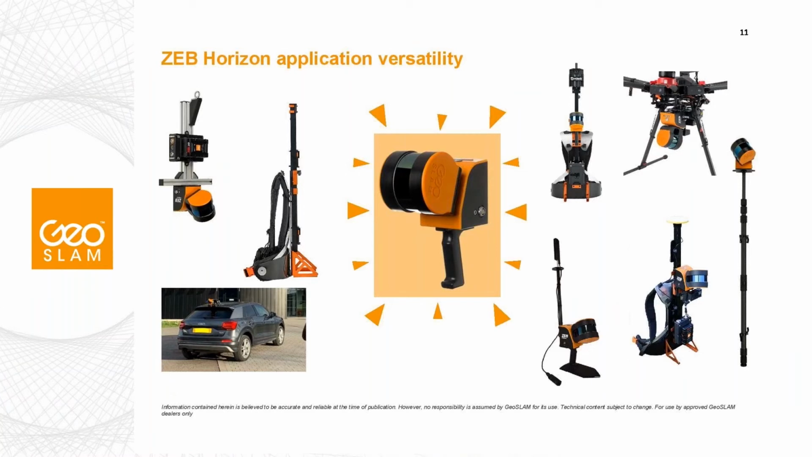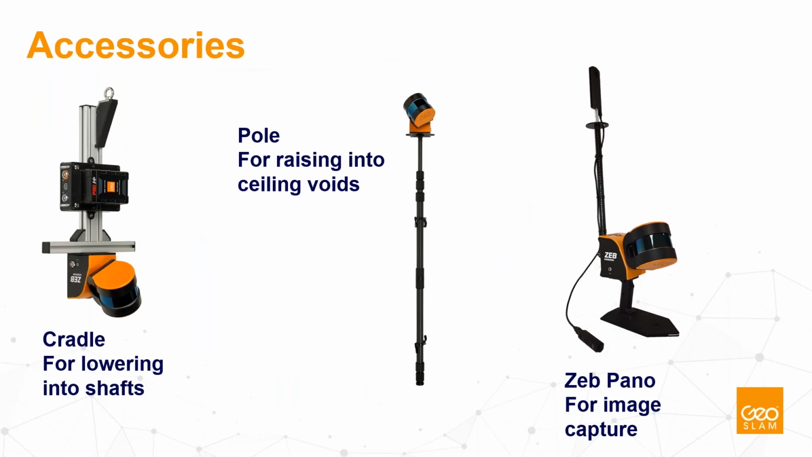This is taken from our product catalog. You see that in the center you have ZEB Horizon, and you have many different possibilities to mount it on different platforms. In terms of accessories, I already mentioned a cradle for lowering it into deep shafts.